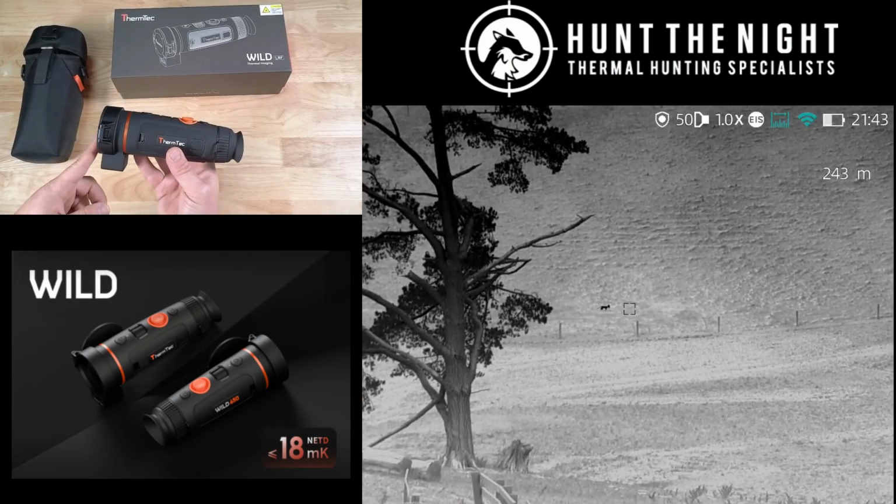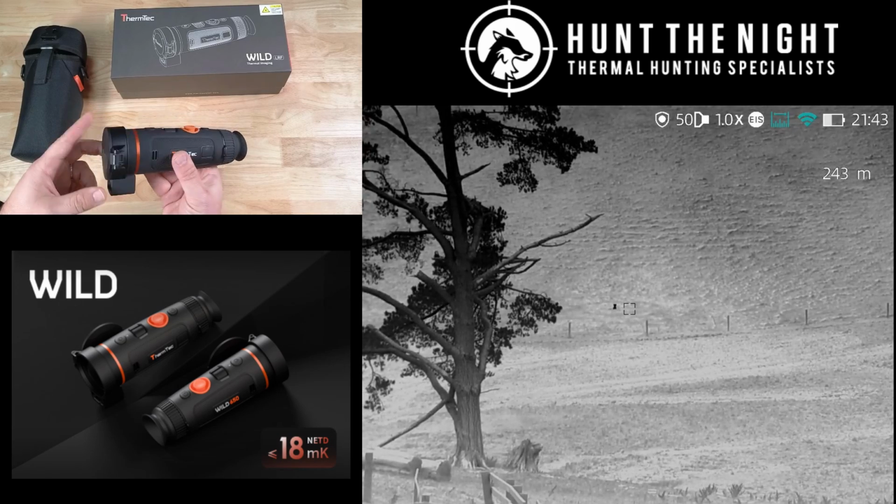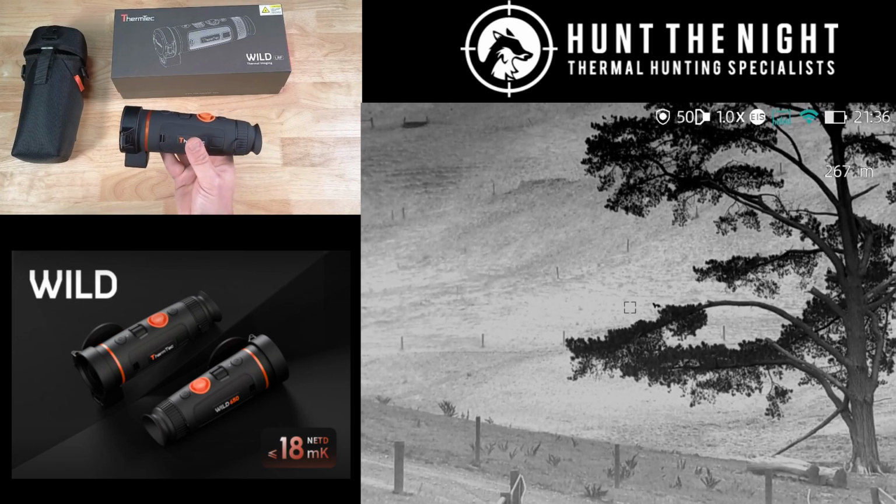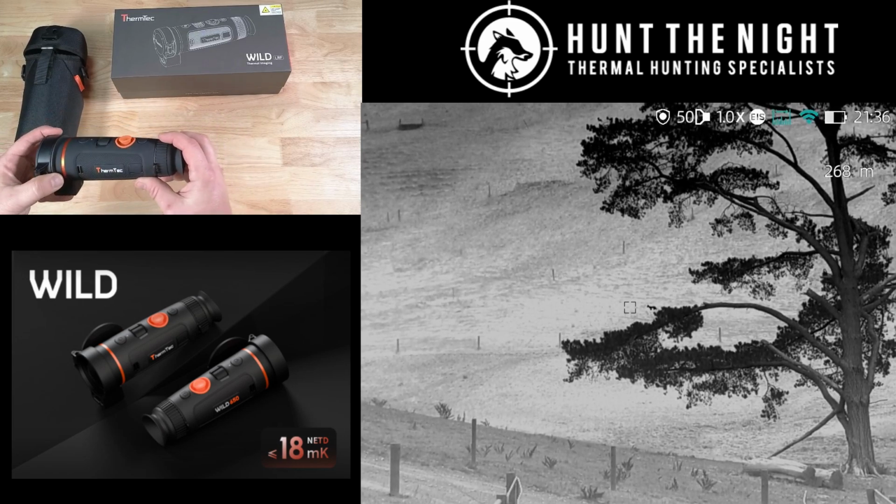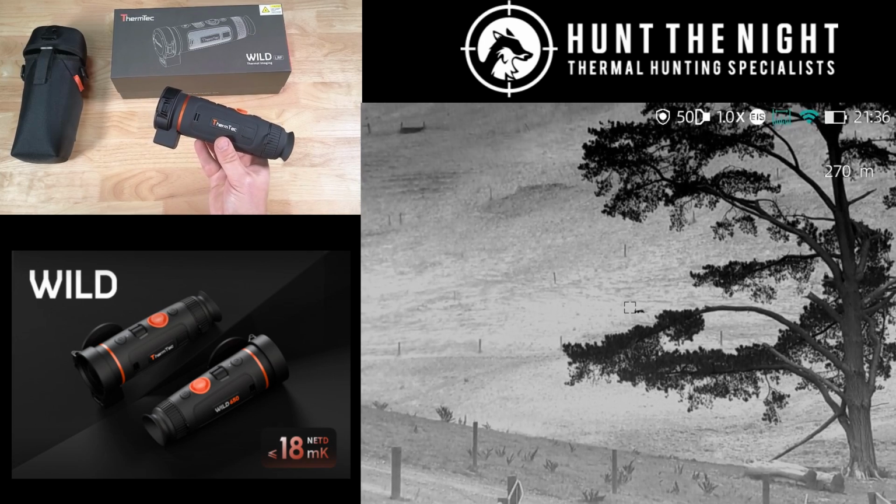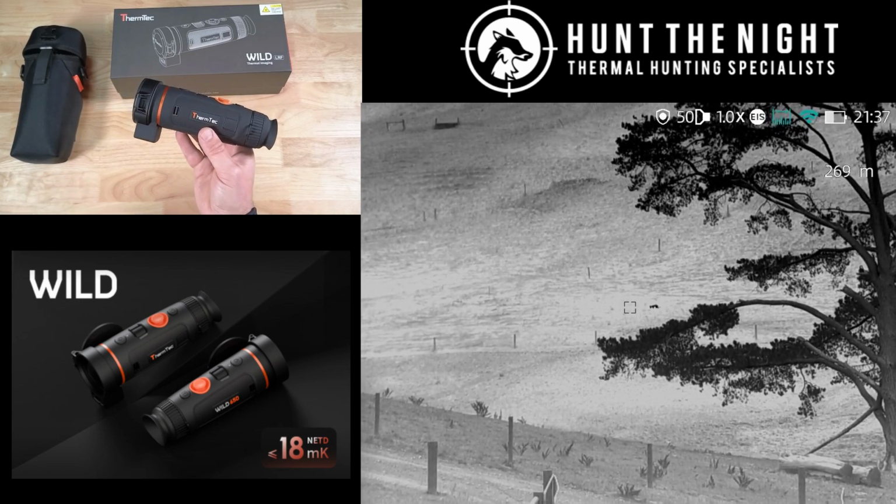Now this is the 650, so this is a 50mm objective. It's got, I think, 2.8 magnification off the top of my head. And when we started working with ThermTec on this device, I said to them, I want a single hand unit I can use really well single-handedly, but also be able to remote mount. Because typically speaking, we divide monoculars up into good in your hand and good for remote mounting, okay? And we wanted a device that was multi-purpose, and I'm really, really pleased what they've come up with, because I think this is the best multi-purpose and probably one of the best thermal handheld monoculars that I've ever held in my hand.